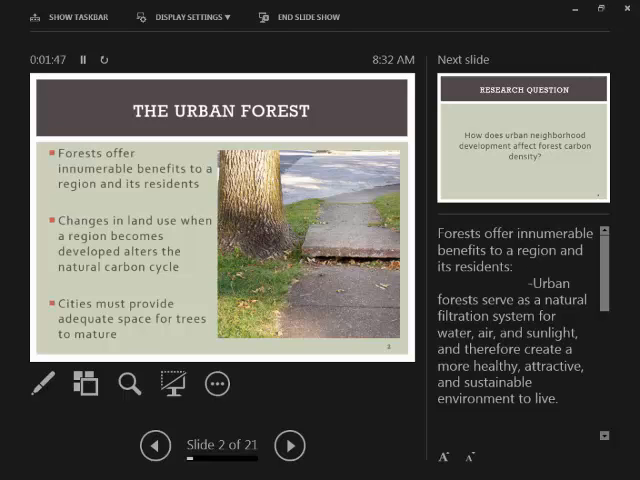However, trees are highly affected by human activities. Changes in land use when a region becomes developed can alter the natural carbon cycle. Therefore, cities need to provide adequate space for trees to mature and reach their full carbon storage levels that they have the potential for, and in turn offer that much more benefits to the city.